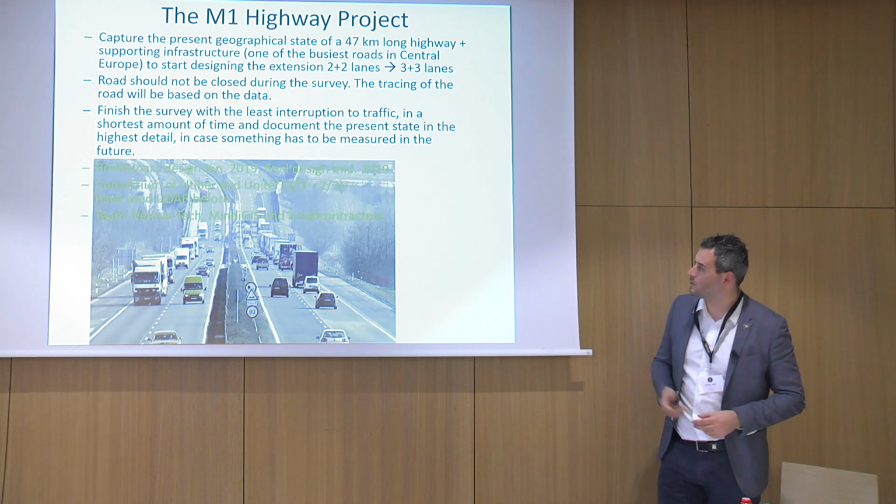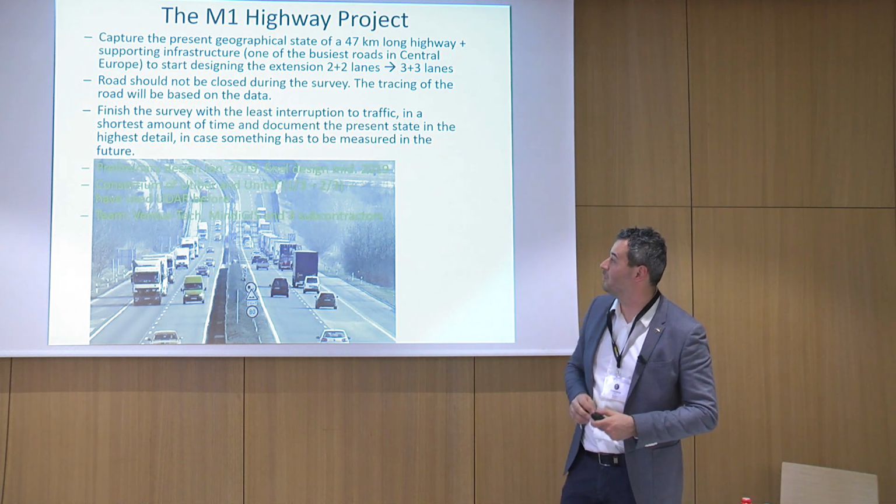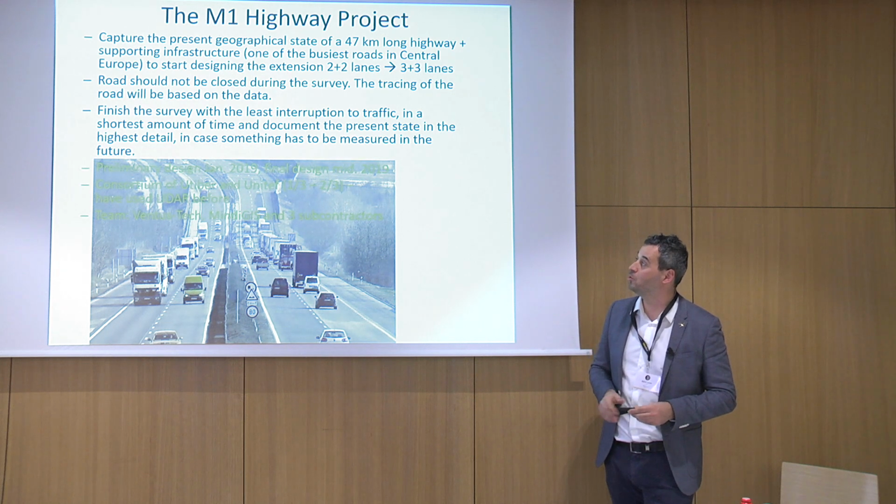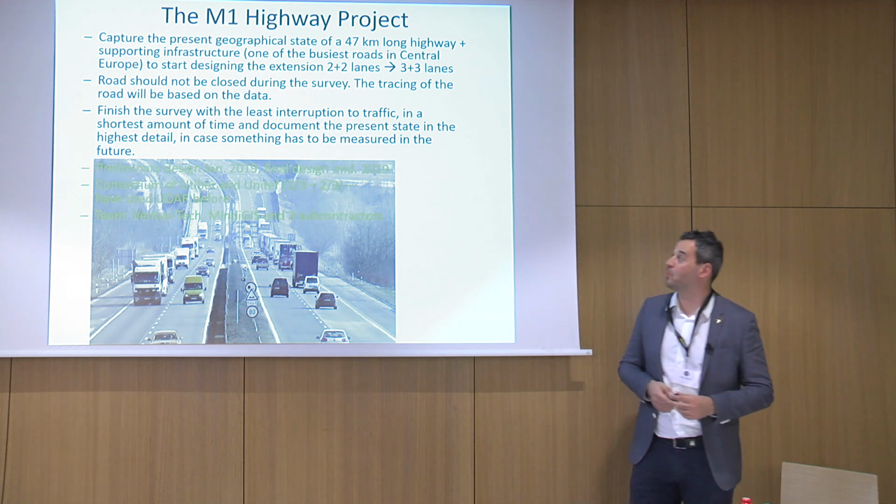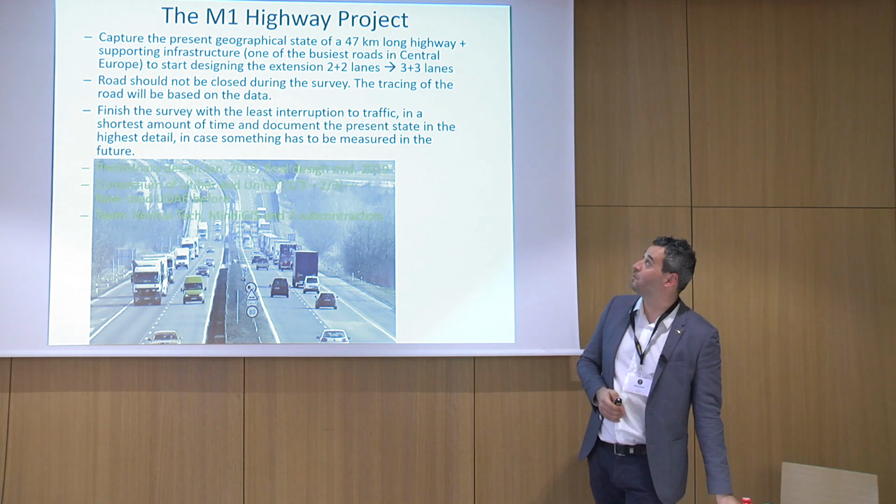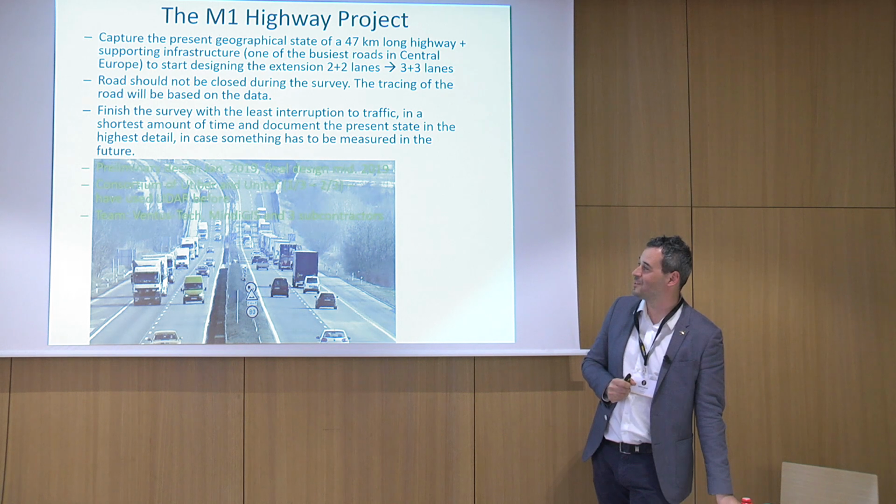Unfortunately the yellow is not showing up very nicely, but we had a preliminary plan to deliver the first survey in January 2019, and then in the February, March timeframe, the final detailed survey of the whole area. It's 47 kilometers, so it's not just a tiny area, but a reasonably large amount of road.